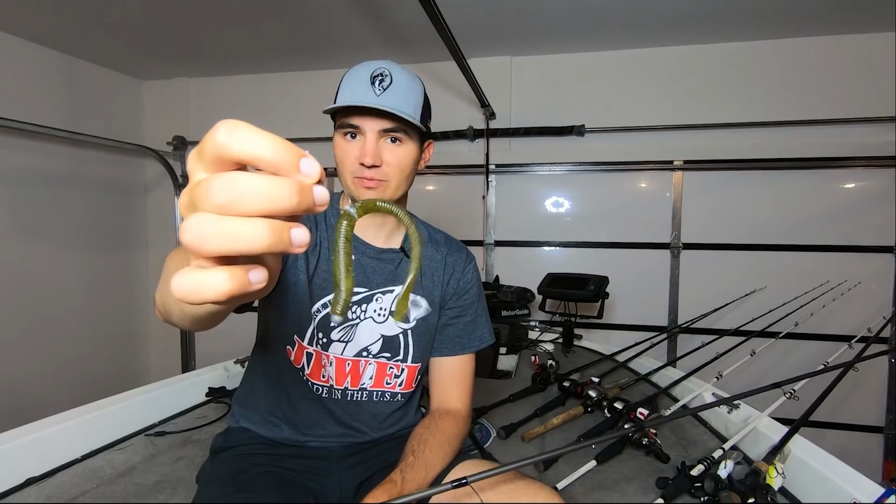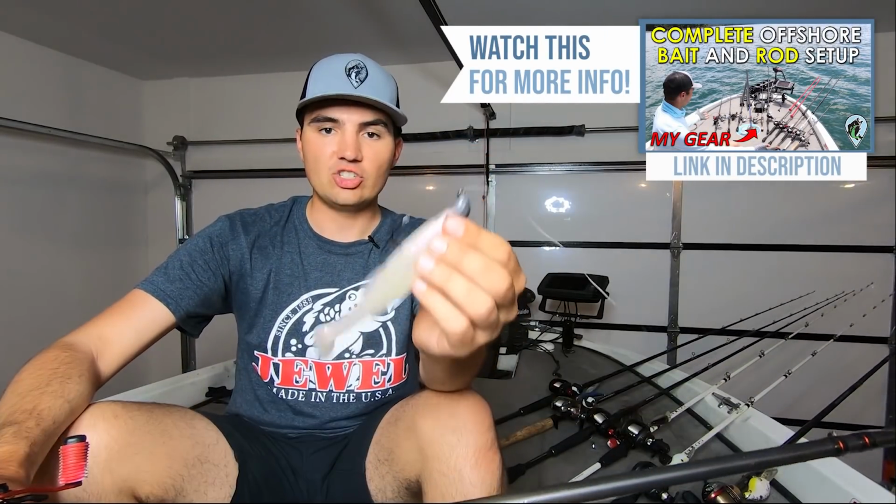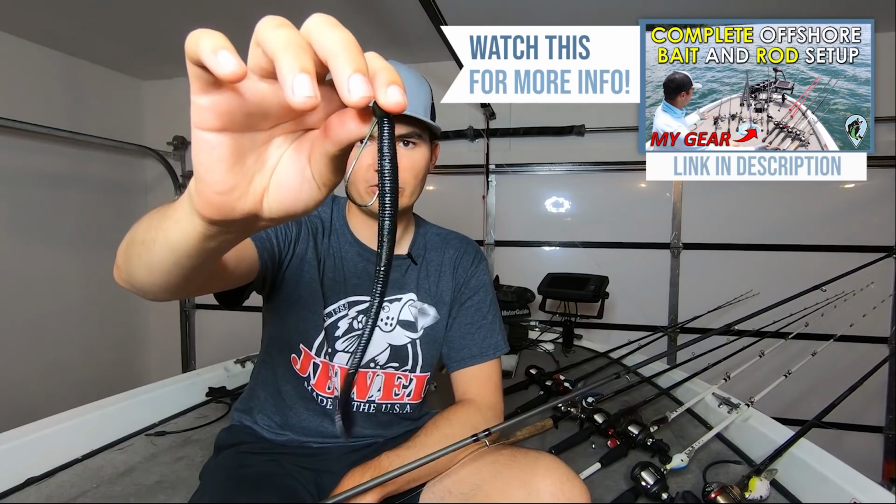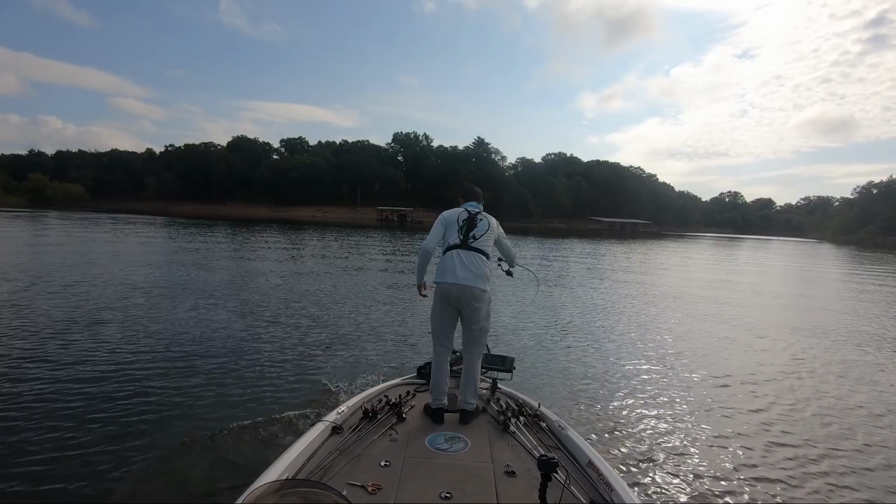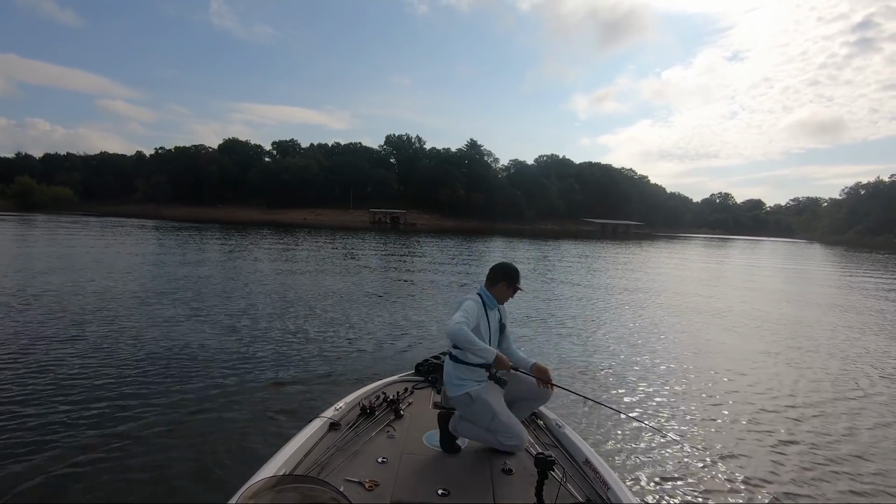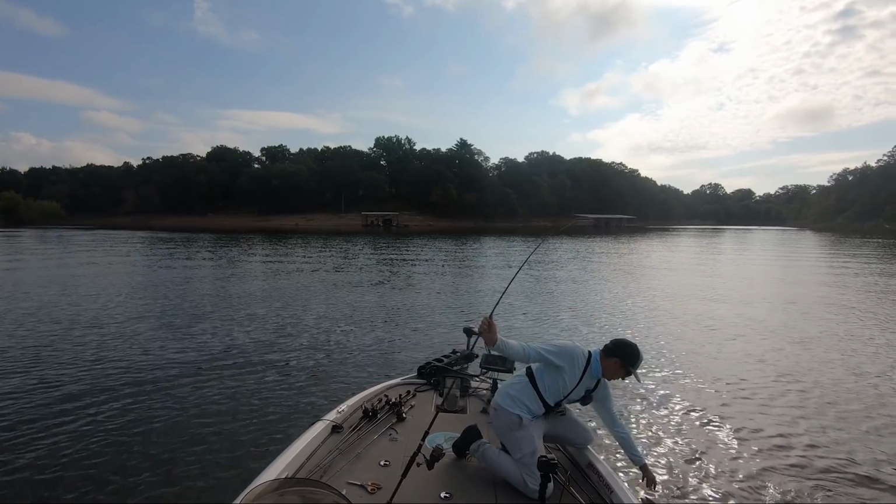On average, I carry 10 rods on the deck of the boat when I go offshore fishing, and I have 10 different baits on each of those rods. The reason for this is because when I pull up on an offshore spot and I see a school of fish down there, there's no guarantee that I'm the first person that has fished this school, and nowadays it's very unlikely that I'm even the first person that's fished that school that day. Therefore, if I throw the traditional baits, like a football jig, like a crankbait, those fish have probably already seen them and I'm not going to get bit.